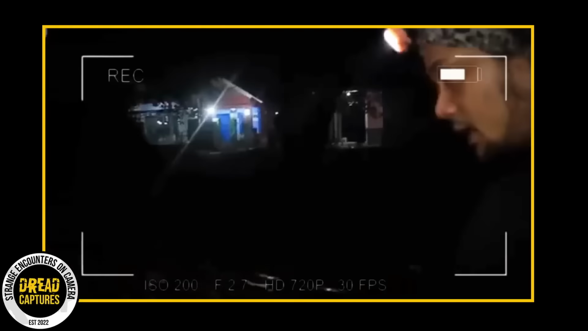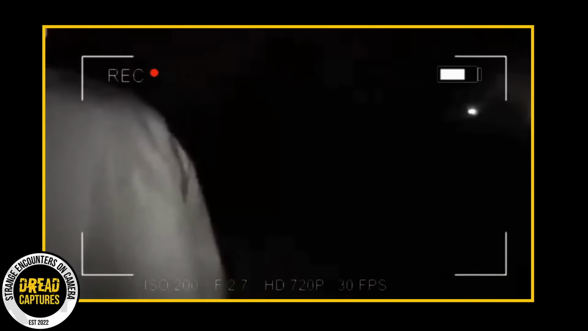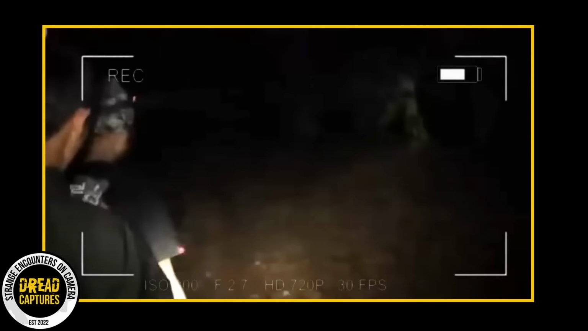Our next clip shows footage of a bunch of guys out frog hunting in the dead of night. They weren't looking for anything but frogs, and also we call this gigging where I grew up. But they got a little more than they bargained for. While they were on the lookout, one of the guys shone his light toward the trees, and that's when the camera caught something. A slight movement off in the distance.